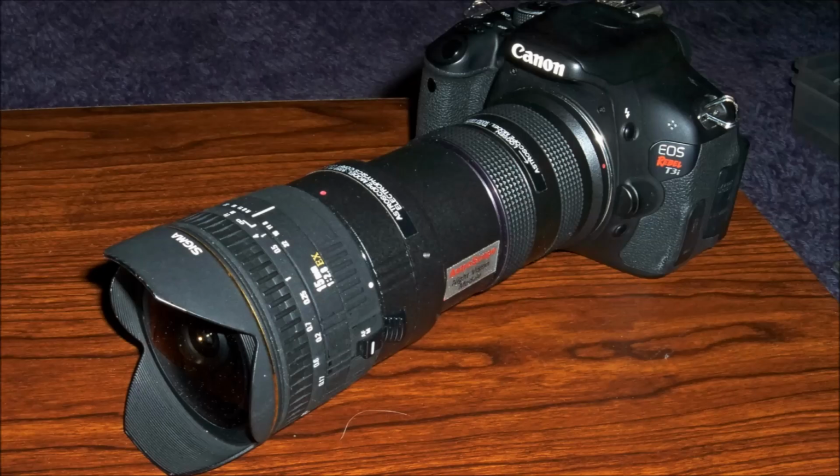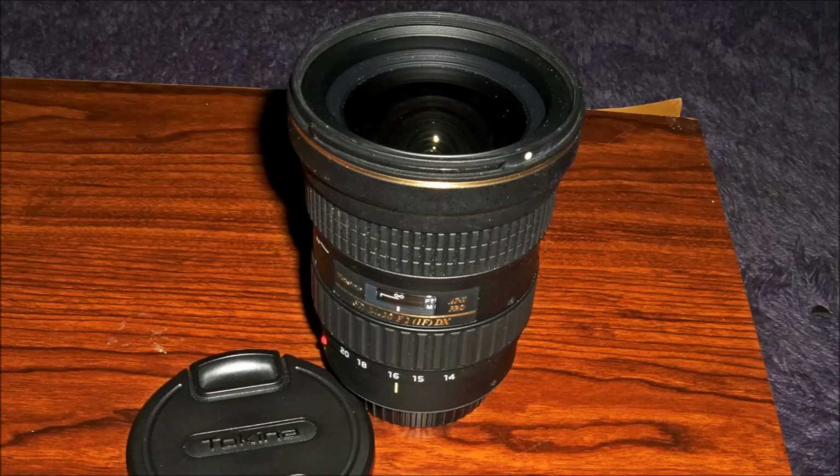I bought it brand new when I used to be a fool, because now I buy everything secondhand. Of course, it was very expensive because it just came out then, but it's a really, really nice lens. But it's massive, it's heavy, it's big. Compared to the 15 millimeter, the 15 millimeter is really light. But I didn't have the 15 millimeter back in 2014, on July 26th. So I use this.